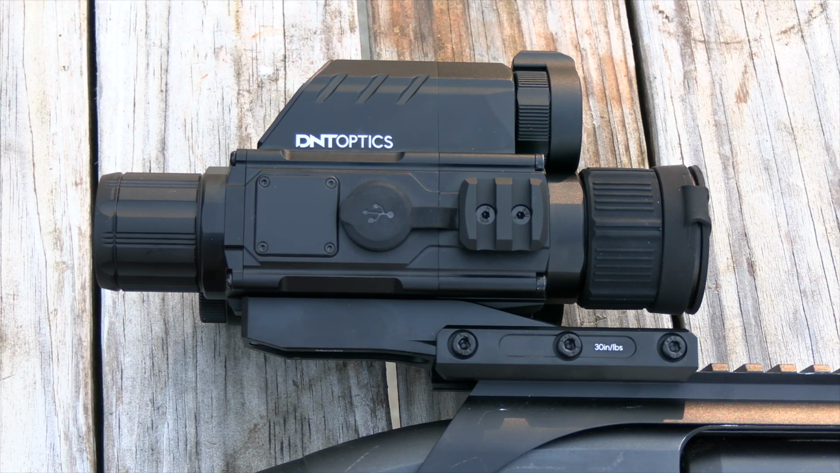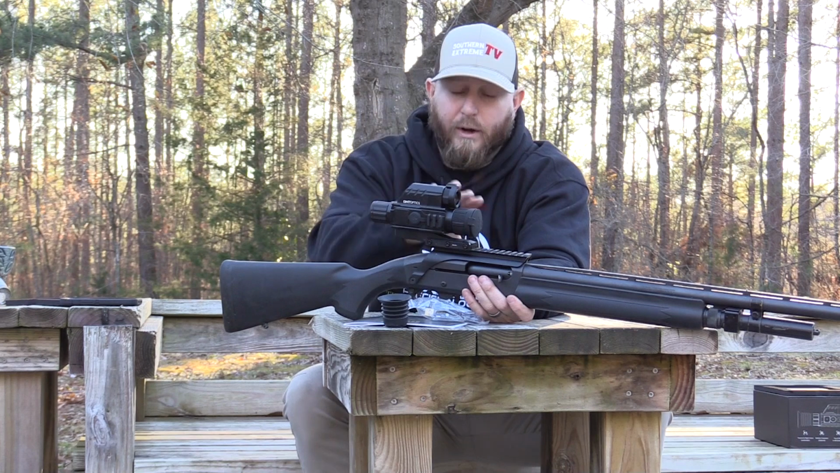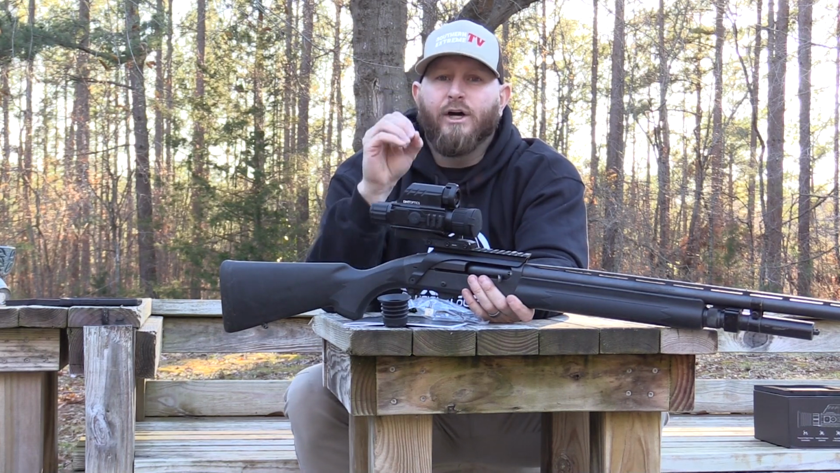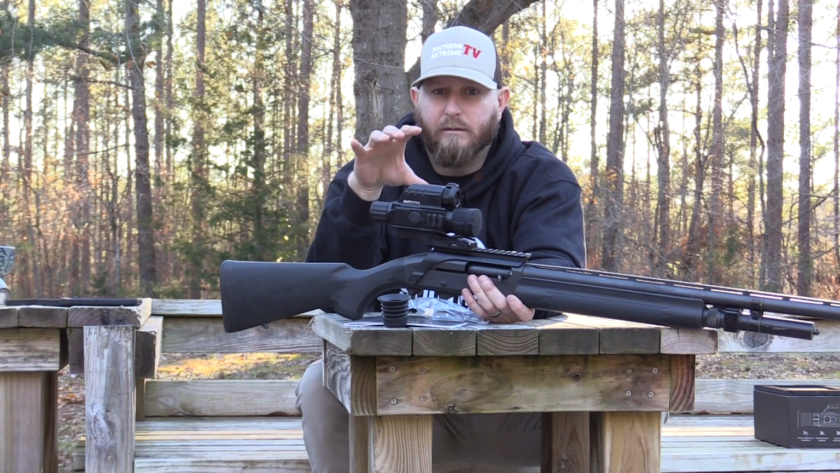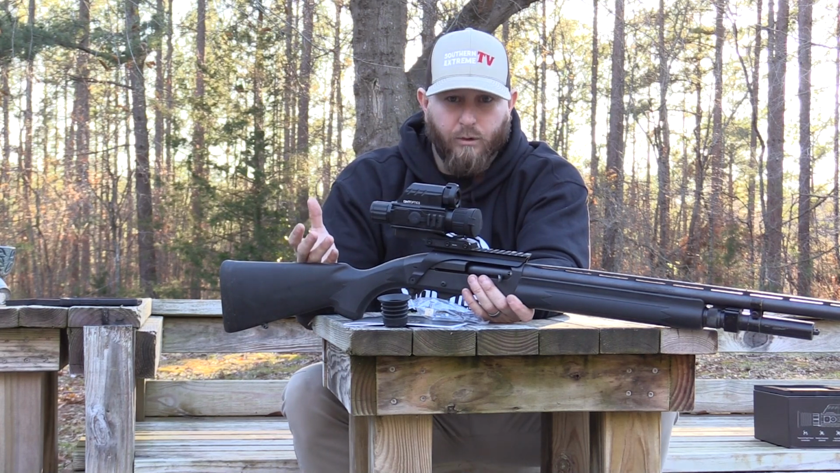This is, without a doubt, the best optic thermal-wise that I have utilized on a shotgun. We've tried it a multitude of times. We have not done it, I guess, aggressively enough to where I have legitimate footage that I can show you guys of us calling in coyotes and killing them in thickets with a thermal. However, we've only done it 1 or 2 times.